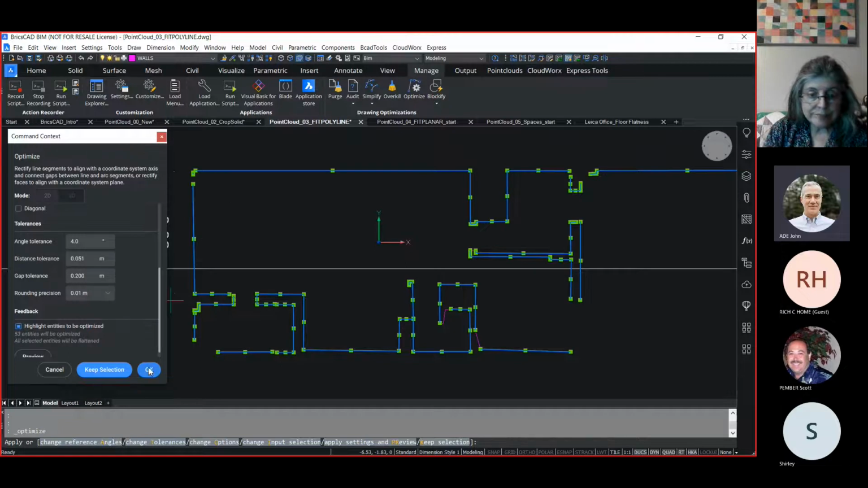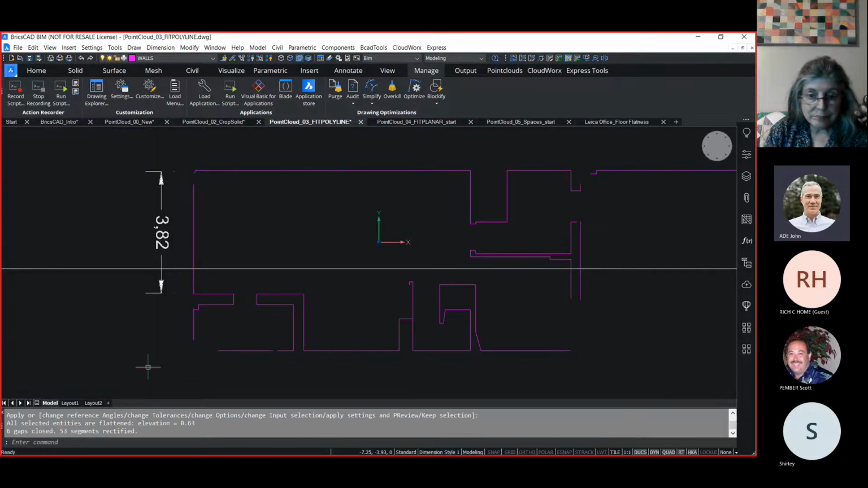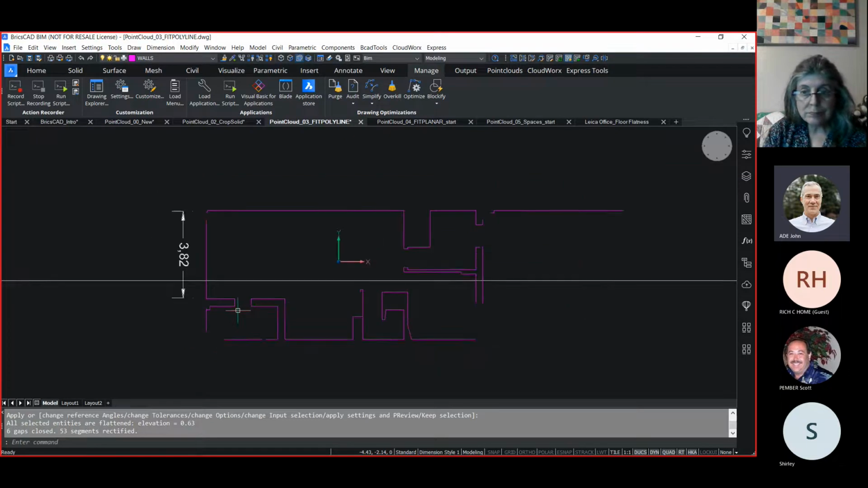When I select OK, you can see how the lines are straightening up and even some of the gaps have been closed. Now this gets me a little bit further along to completing this into more of a floor plan. So again, taking a scan and being able to trace it and then optimize it and start using it for a base plan.